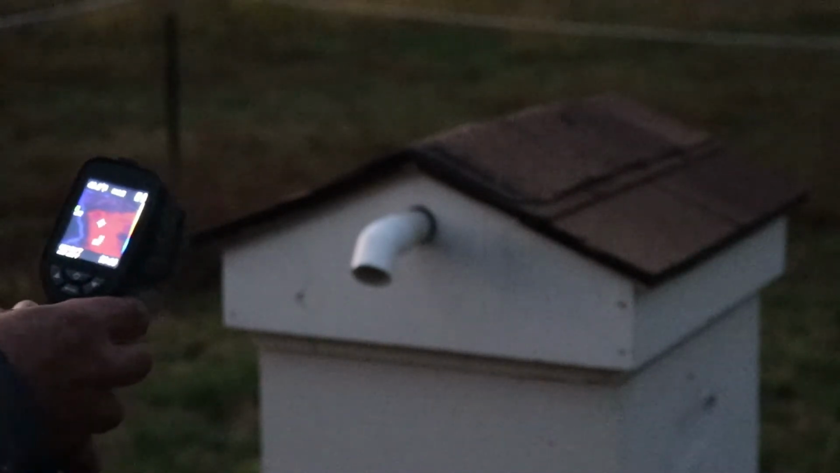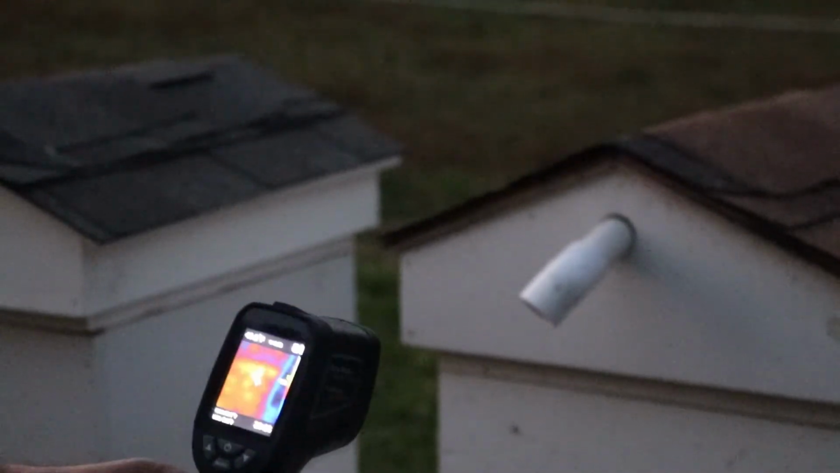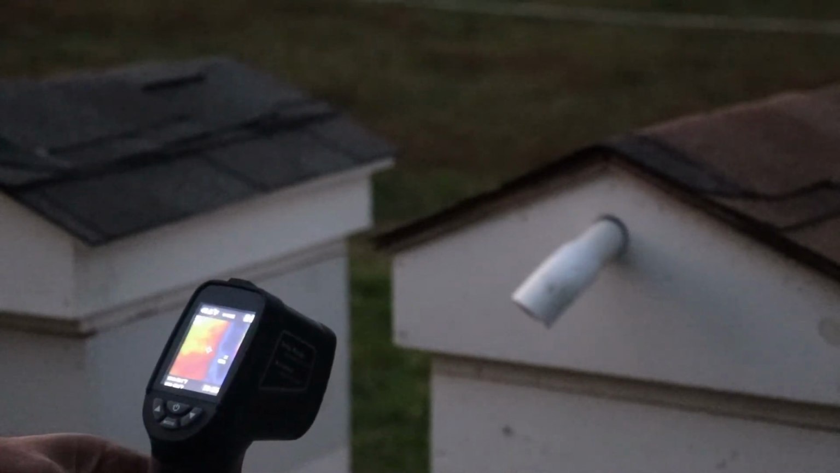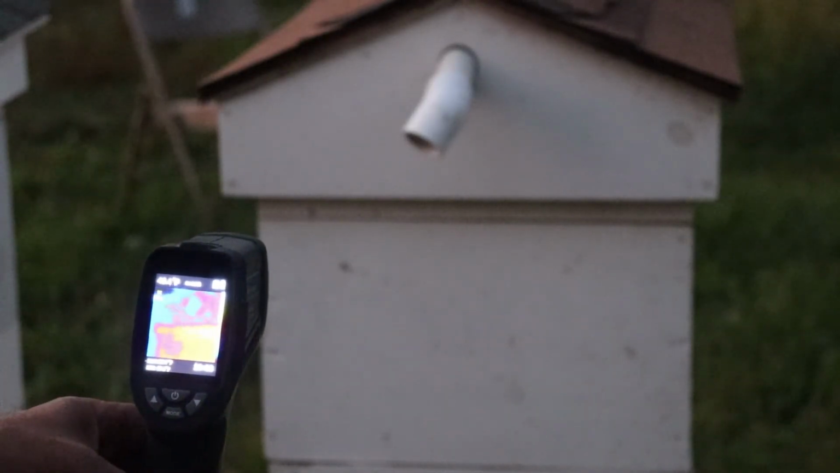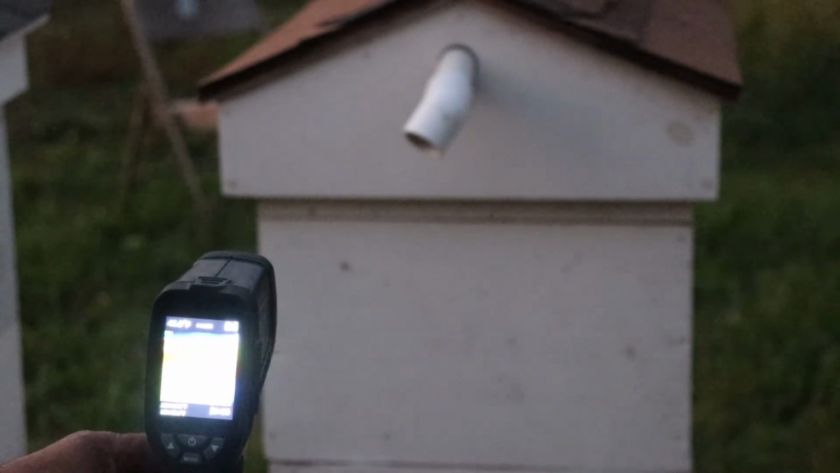59, but obviously it's warmer than that inside. Let's go over here. Let's do one more. Hold it back here. Sometimes it takes a minute for this to pull this in. See all that? There, look at that. Bright yellow. You gotta learn how to aim this thing right.